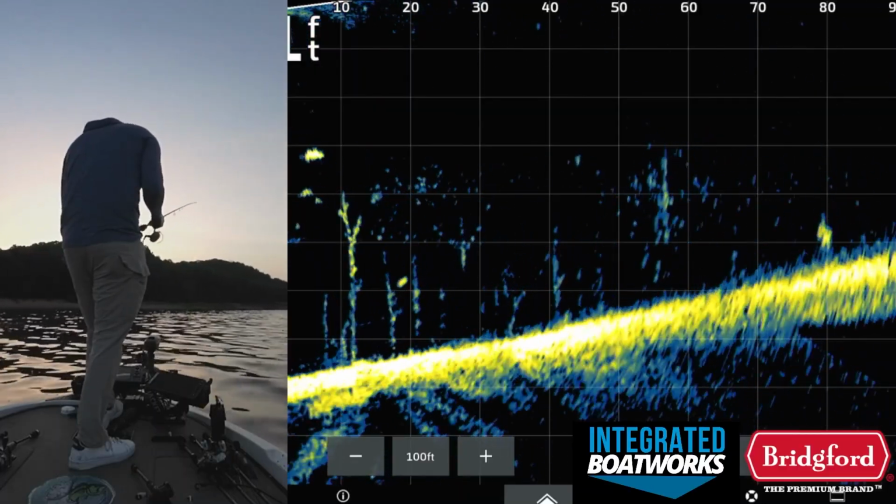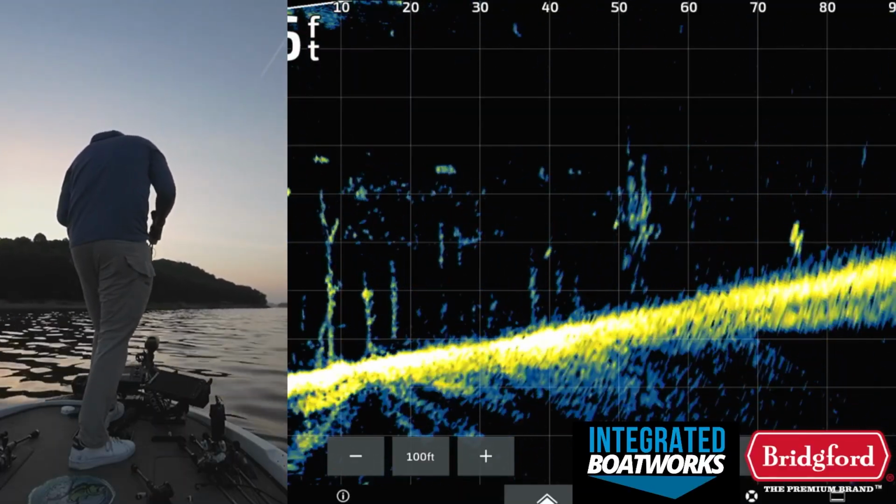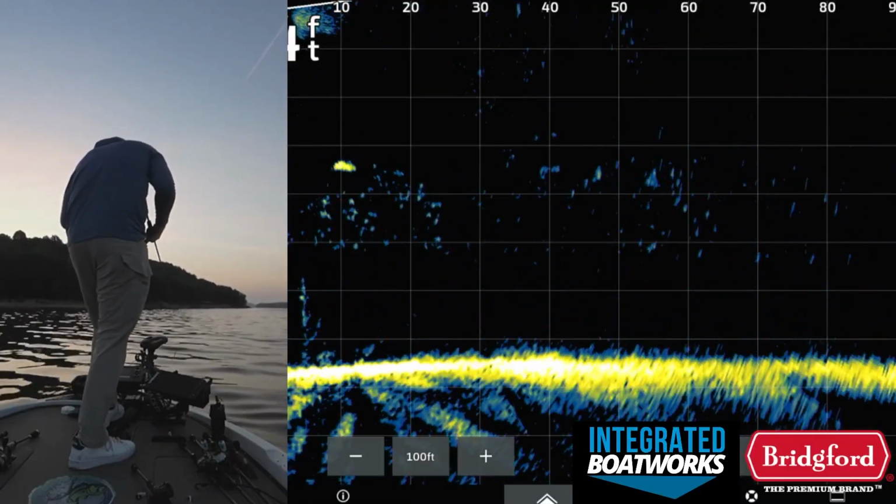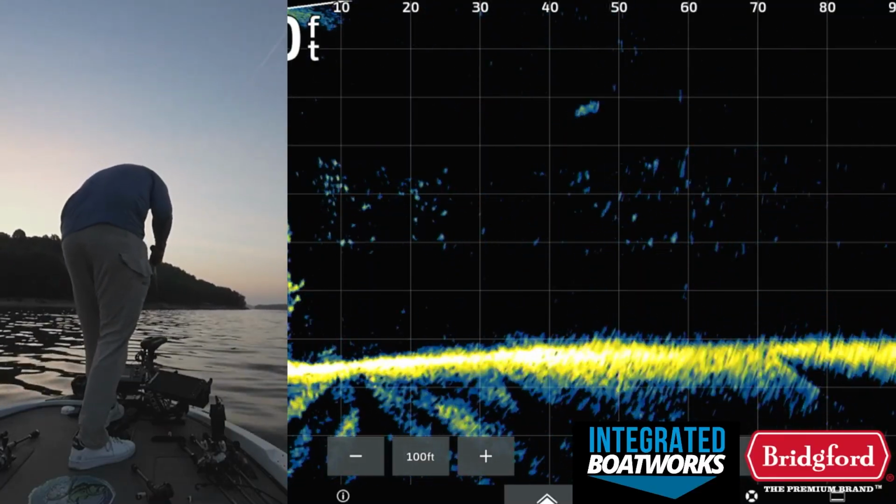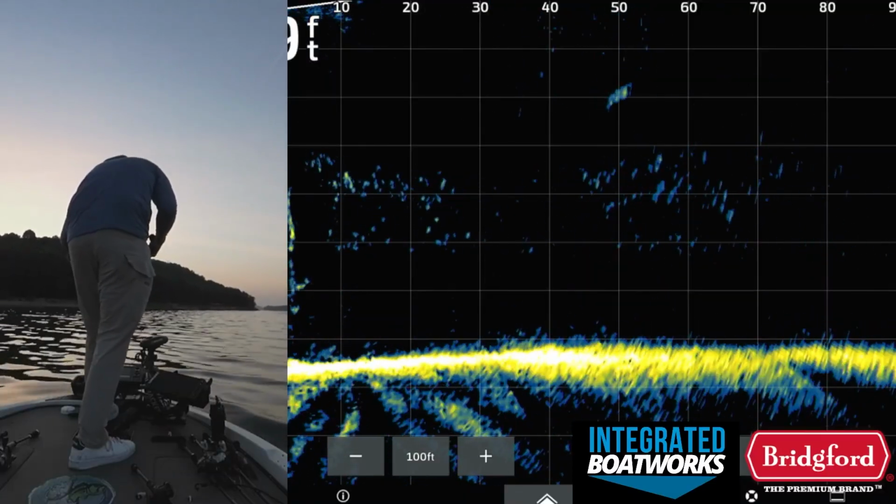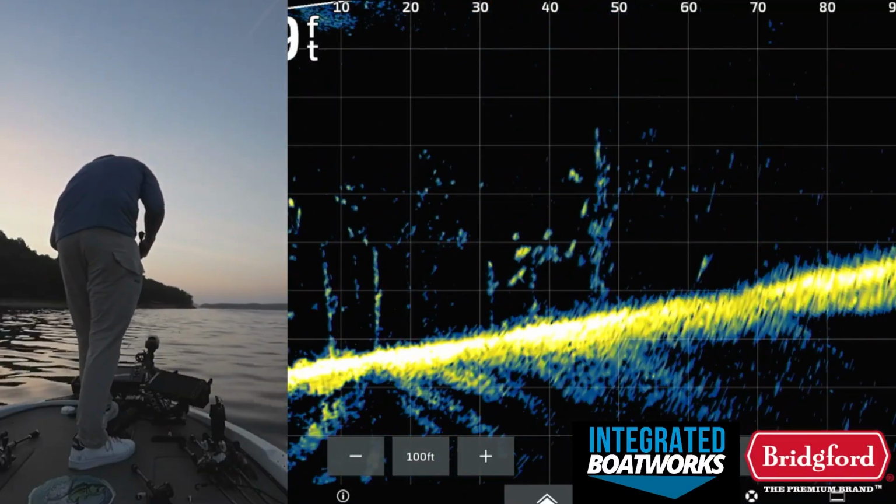There's a bass there, though. It looks like way out at the end of the range, about 90 feet. There's some big dots on here on Livescope. Those really big dots are probably gar. You can see how wide that fish is, 40 to 50 feet out. See how it's taking up almost that entire box or half that box? That's like a 5 foot long fish. So that's a gar. Don't need to mess with those.